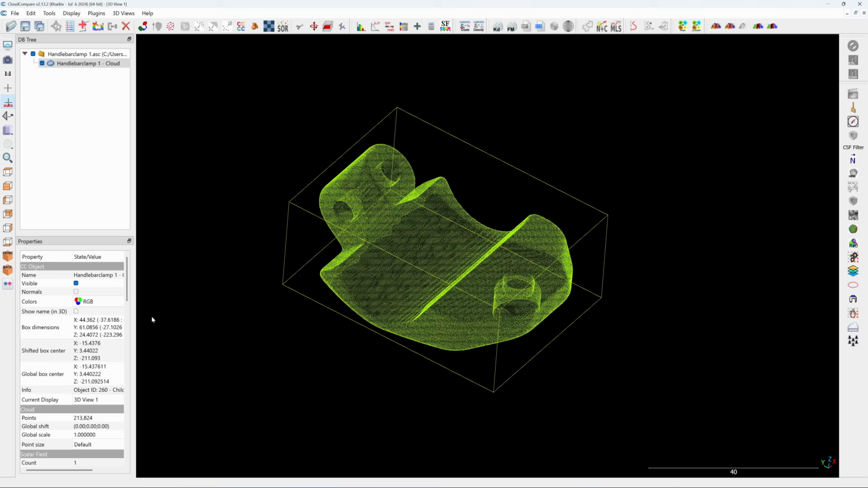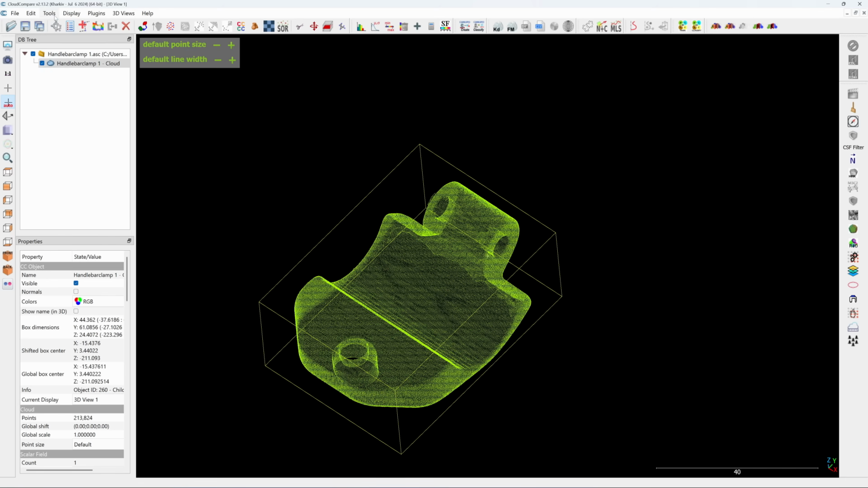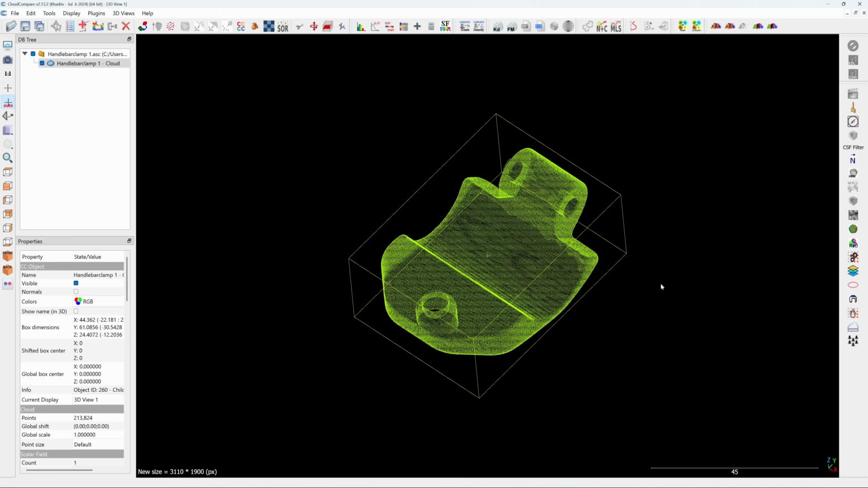And next I'm going to move the center of the box to the origin point. Click on Tools, Registration, move bounding box center to origin. So now it's all done.